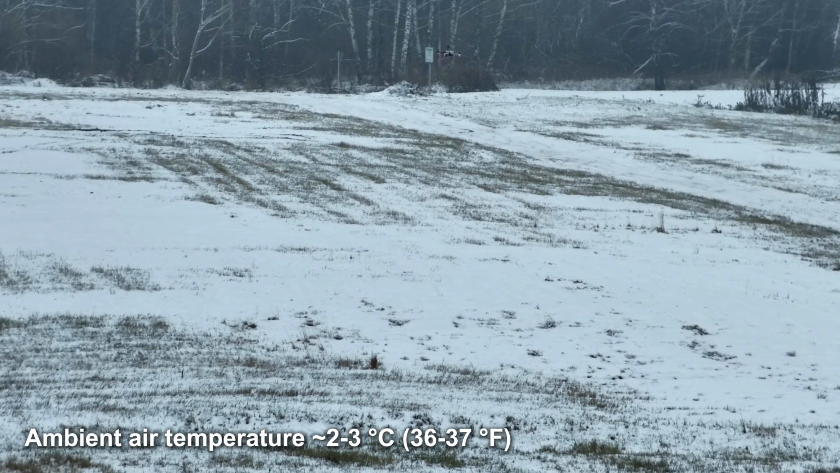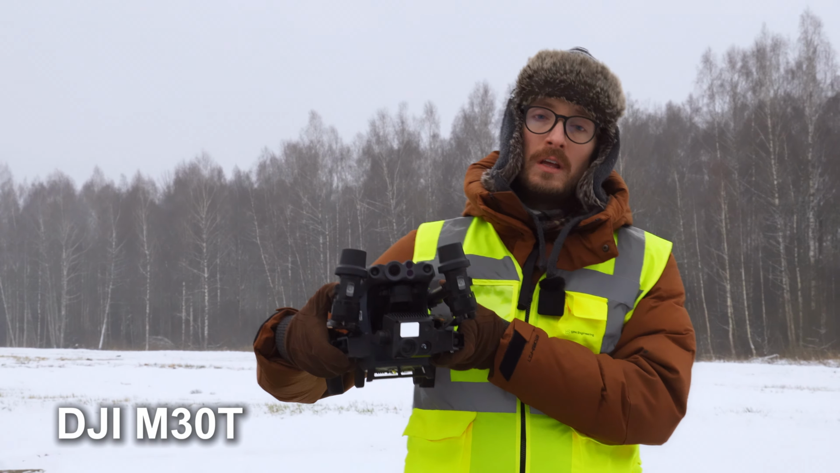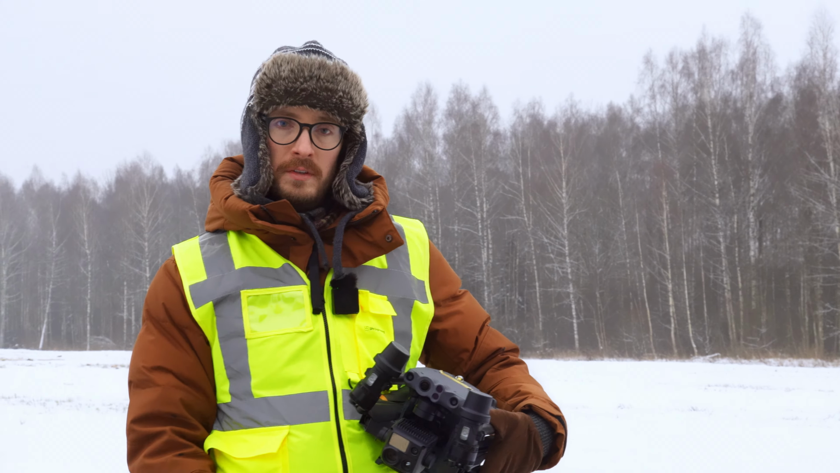So right now today the ambient temperature is around +2 to +3 degrees Celsius, and here in my hands I have the DJI M30 thermal drone. And so this is the drone that we will be using for actually measuring all the temperatures of these drones.